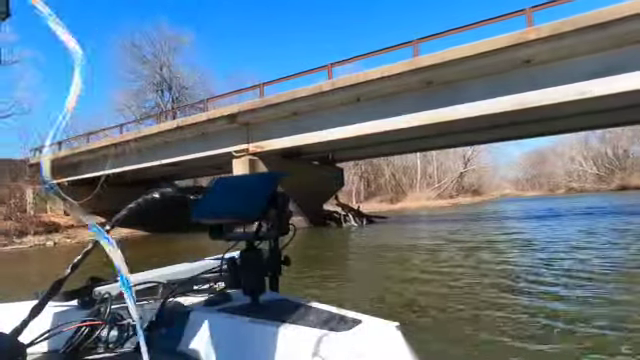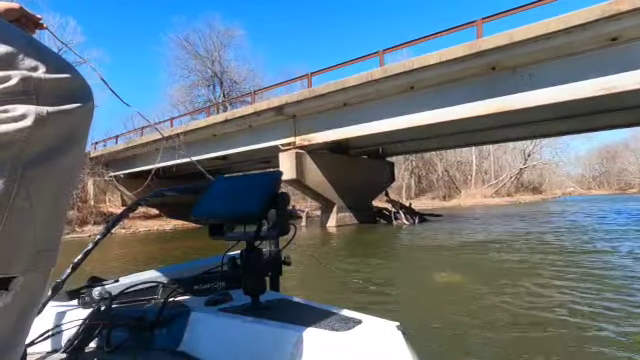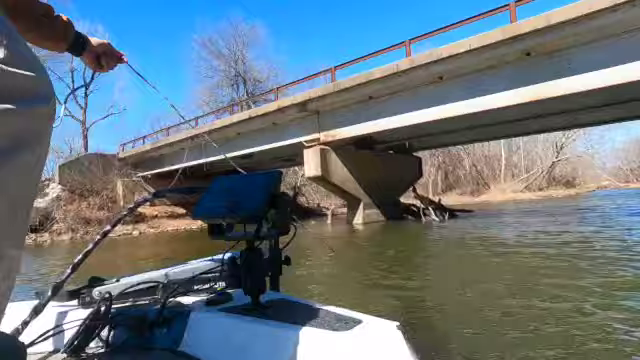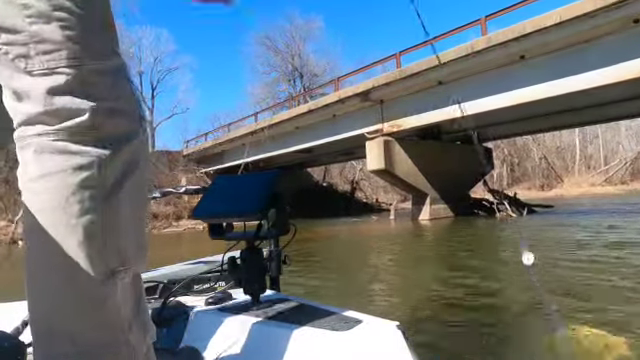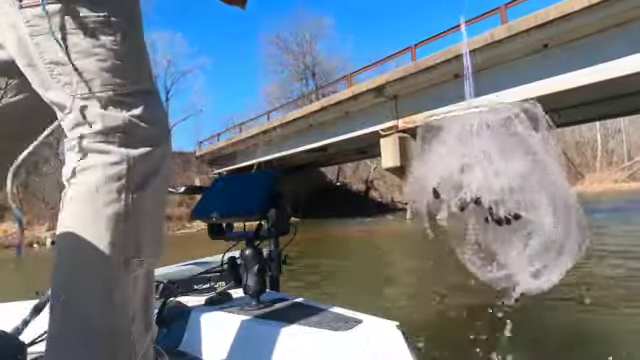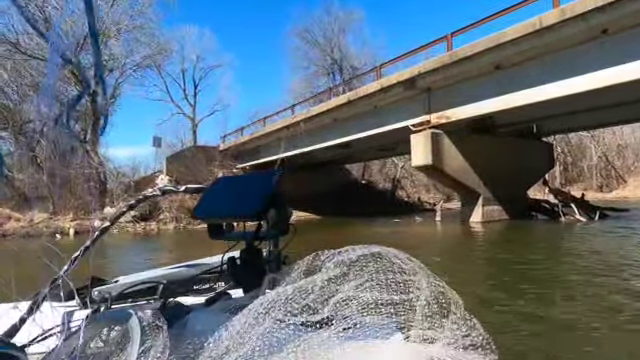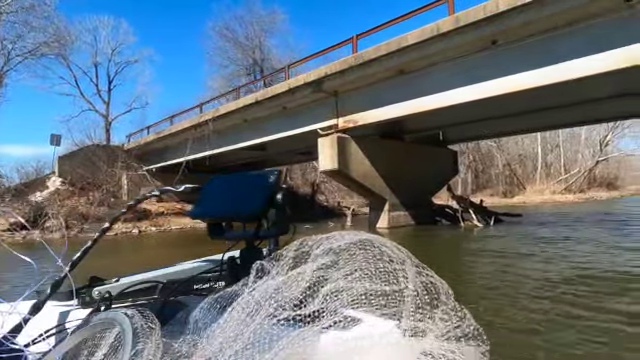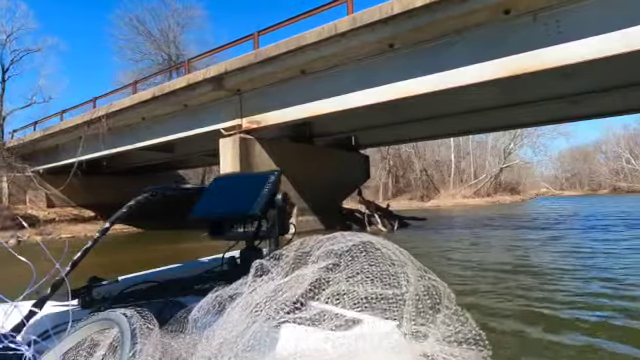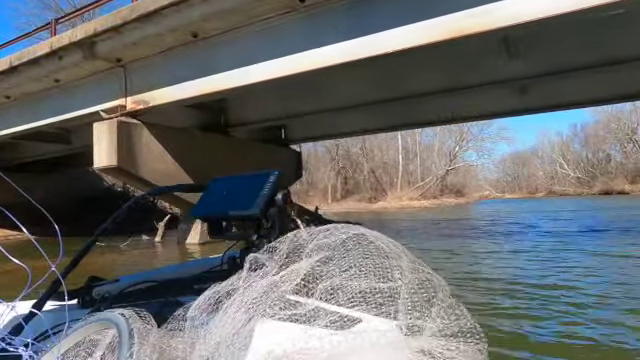Okay, that wind's got us going. Oh yeah, we just throw it in right on top of them. We're on them. No. Okay, let's go back to that big school again. Let's go try that again. Surprise, surprise, they're not even that deep. It's all part of figuring it out, folks. I'm just gonna have to come out here and play with it.